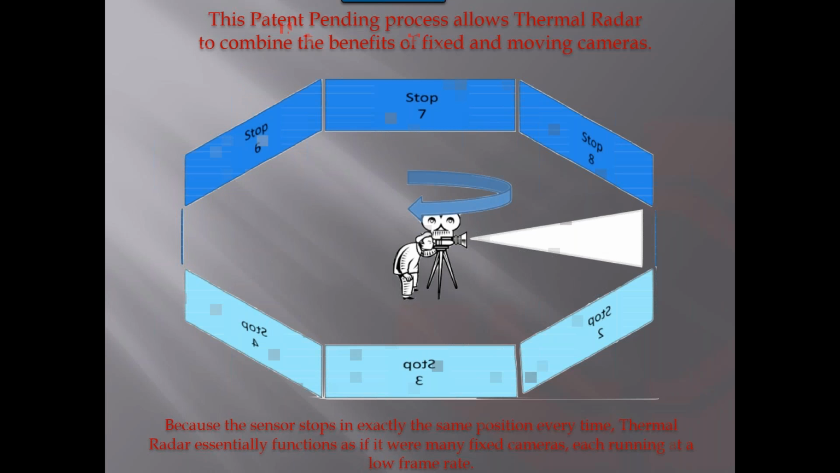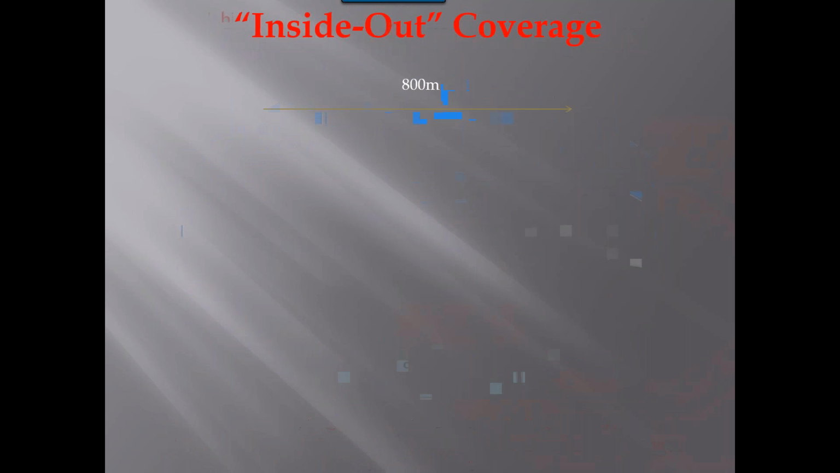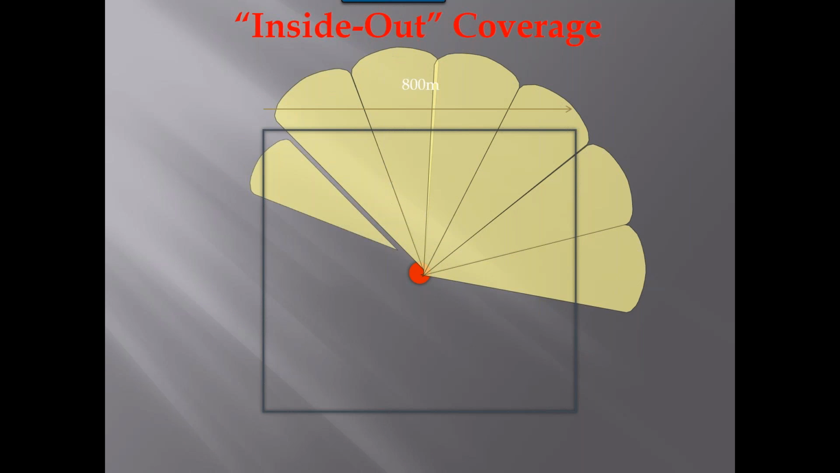Thermal radar looks 360 degrees, so we need something that puts us up high and gives us a good vantage point so that we can look at each section of the 360 degree scale. So if you're thinking of a 360 degree area, and I've got each 20 degree view that it's going to take to make a full rotation of our 25 millimeter sensor, that is going to be captured in this kind of a format. So we make various stops as the camera rotates. The reason why we do that is we do what we call an inside-out approach.